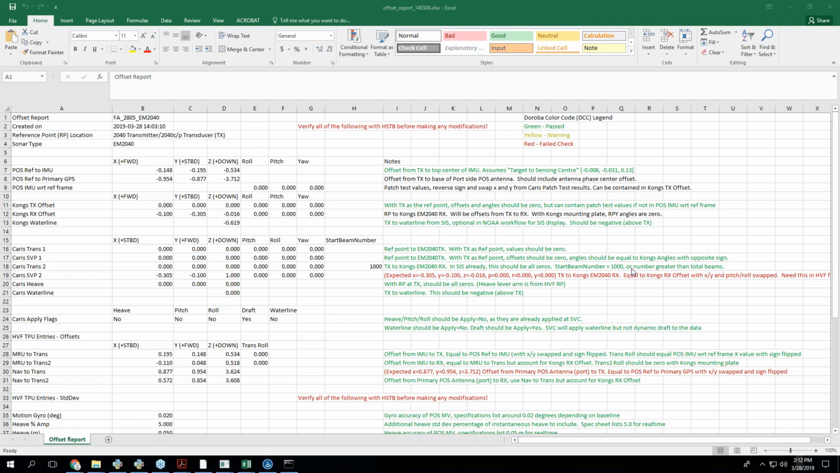Oh, I see. Especially as we're coming up on an HSR, it would be interesting to see if we could get an offset report from the different day numbers that are available in the HVF.